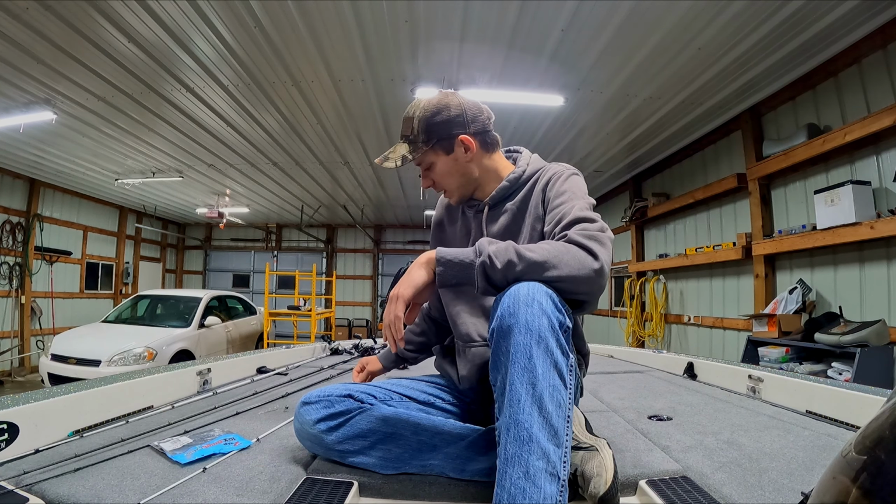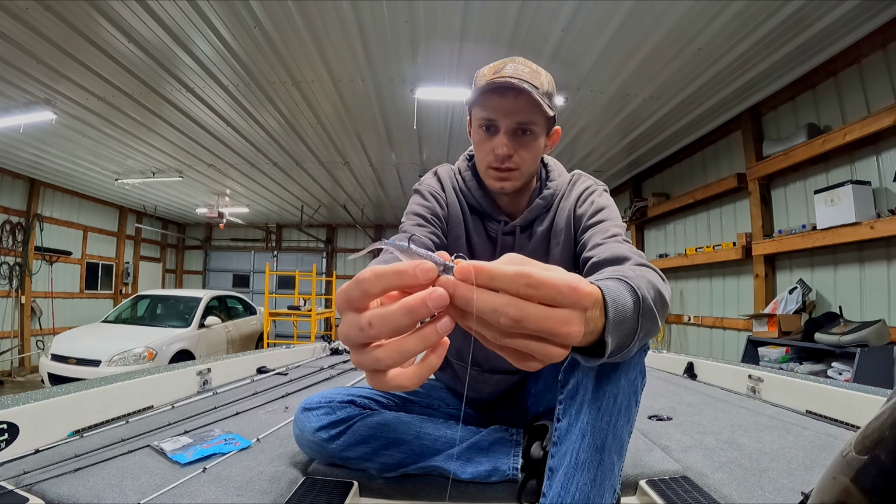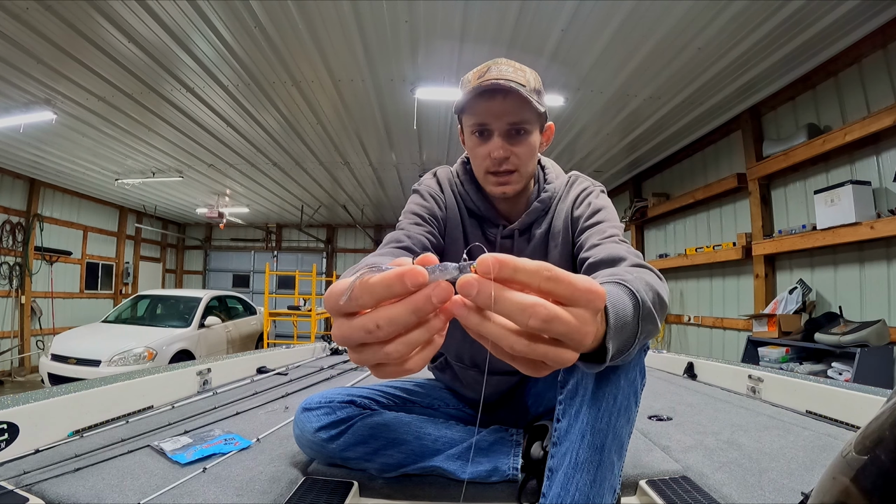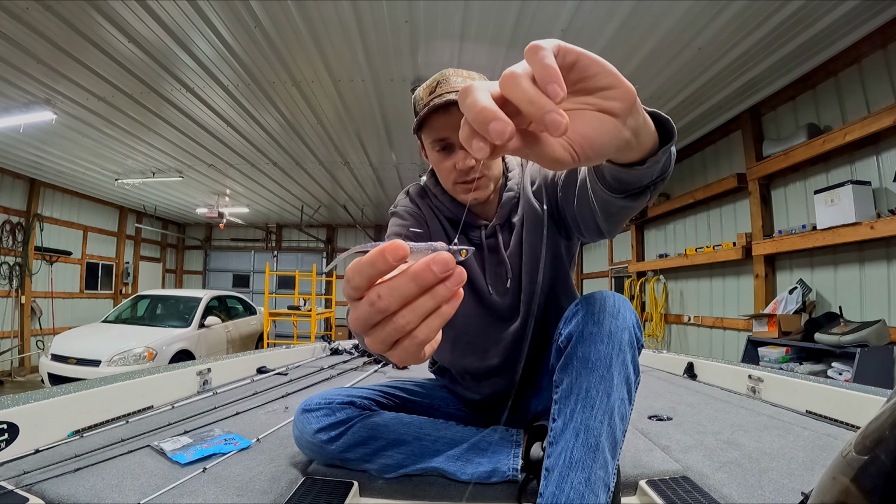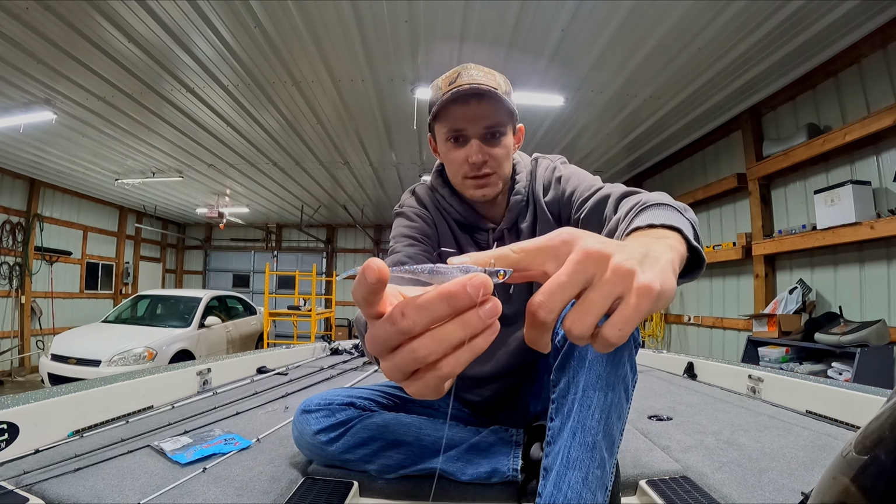So my personal favorite is a Damiki rig. A Damiki rig is pretty simple. It's just a fluke style bait or something like that with a 90-degree line tie. As you can see, the line comes off of this 90 degrees from the hook shank.